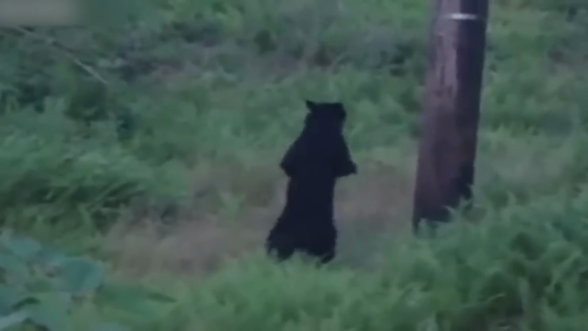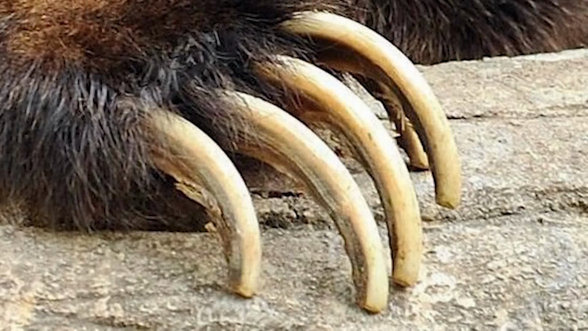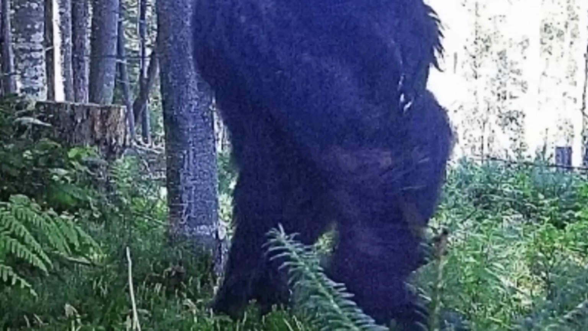First, it resembled a bear judging by the hair on its skin and size, but on second thought it was standing on 2 feet. Again, if you zoom in, you'll realize that it has long claws as bears do. When scientists saw the footage, they explained that it could have been an injured bear. Bears aren't known to walk on their hind legs when injured, but it's also possible that the animal in this